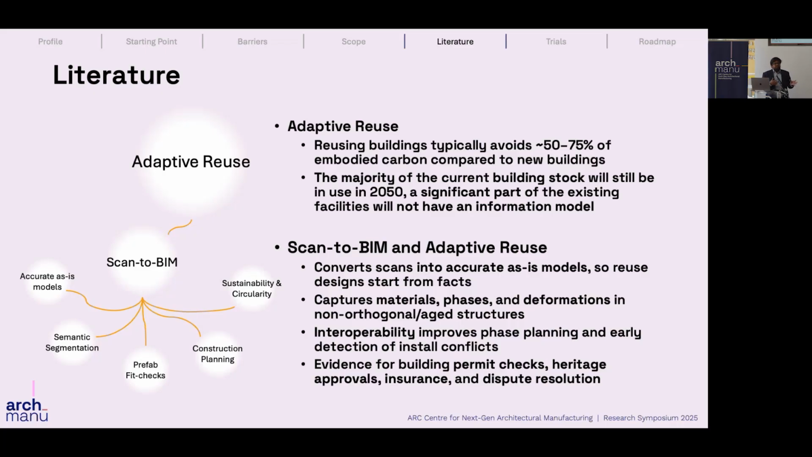And the majority of the existing buildings that do not have BIM models will still be existing in the next 20 to 30 years. So if we can produce BIM models, it might be helpful in the life cycle of those types of projects as well. When looking into the future potential, with an as-built model and different semantic segmentation techniques, we could try to capture as many details as possible with Scan-to-BIM.